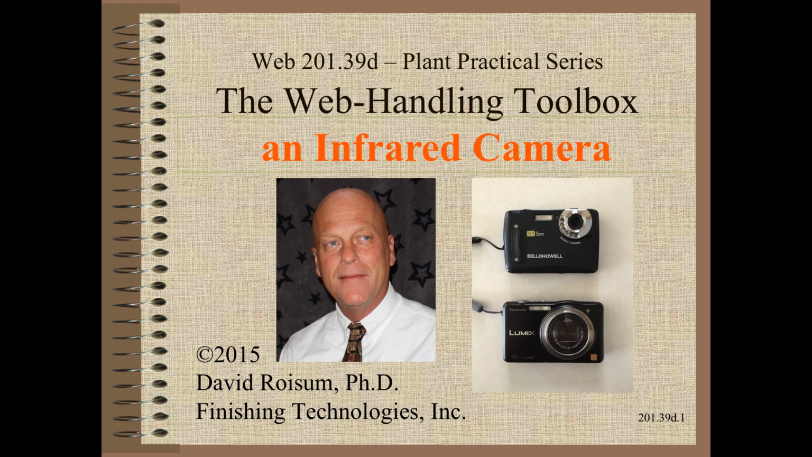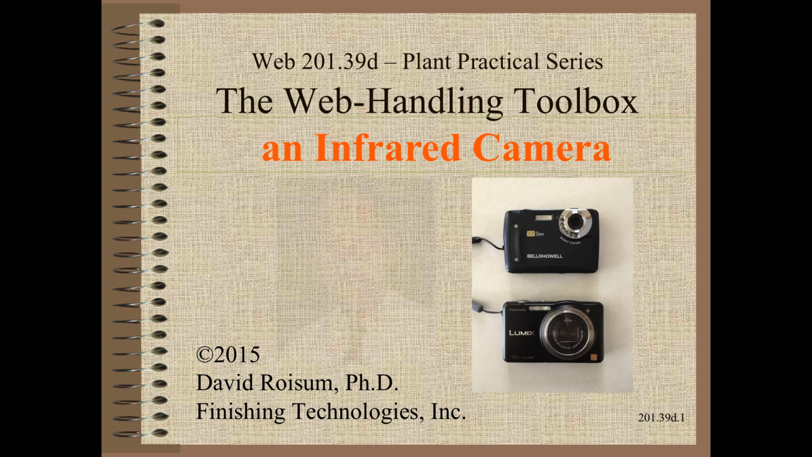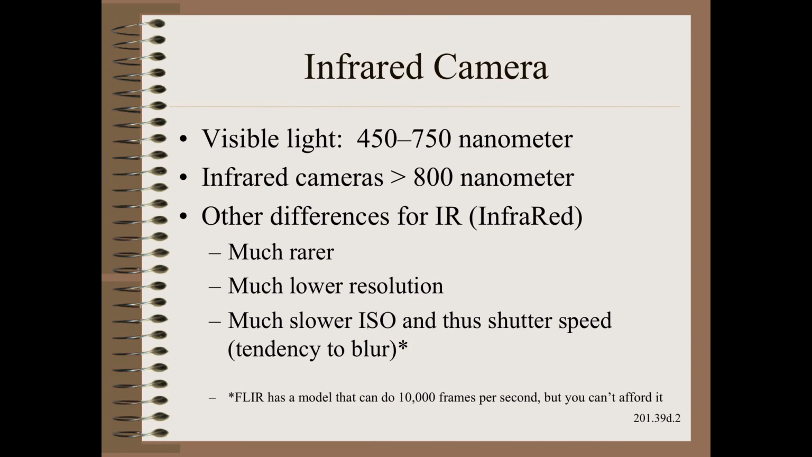I am very excited to continue our tour of web handling tools with another most neglected instrument, an infrared camera. While our common cameras see visible light in the 450 to 750 nanometer range, infrared cameras detect wavelengths that are longer than 800 nanometers. There are several other important differences between these cameras and the ones we are more accustomed to. First, they are much rarer.